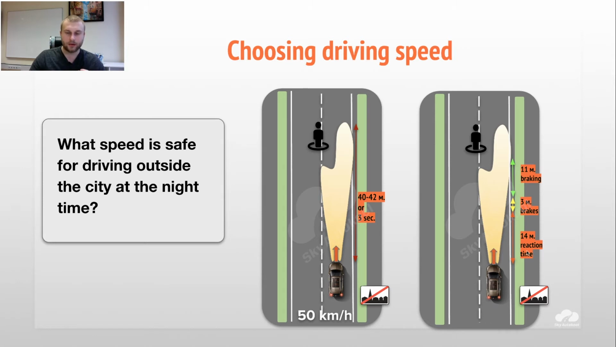Usually all humans react, thinking about some situation on the road, for 1 second. It takes time to realize that we have a situation and to give a signal from the brain to the legs to start braking. This thinking and reaction time takes 1 second. So we are thinking for 14 meters, let's say.